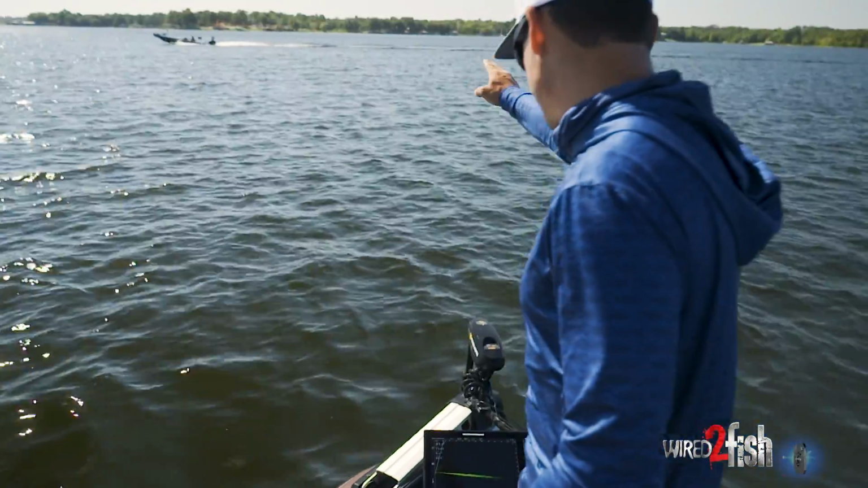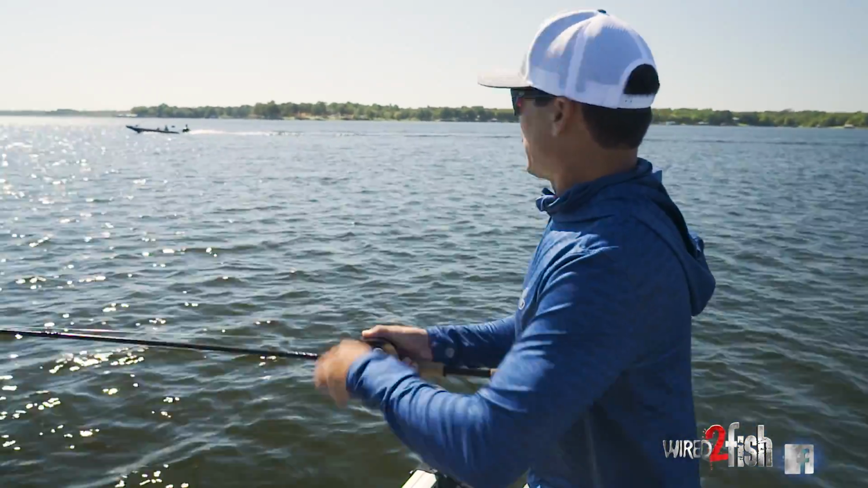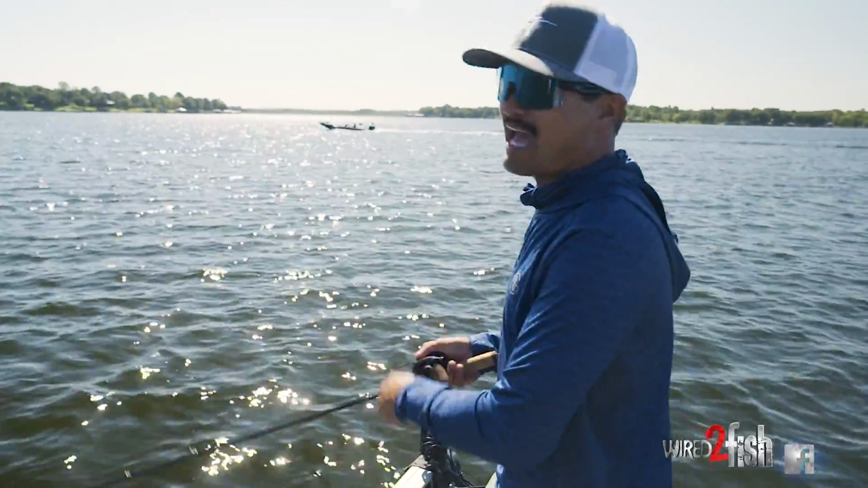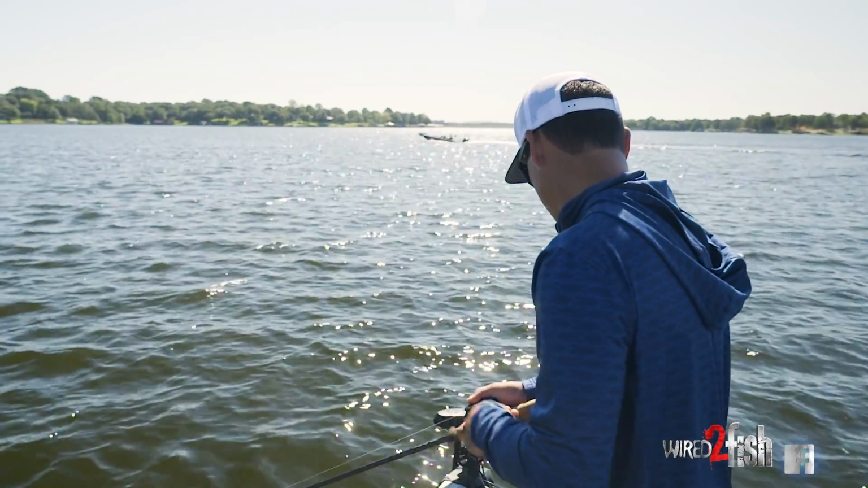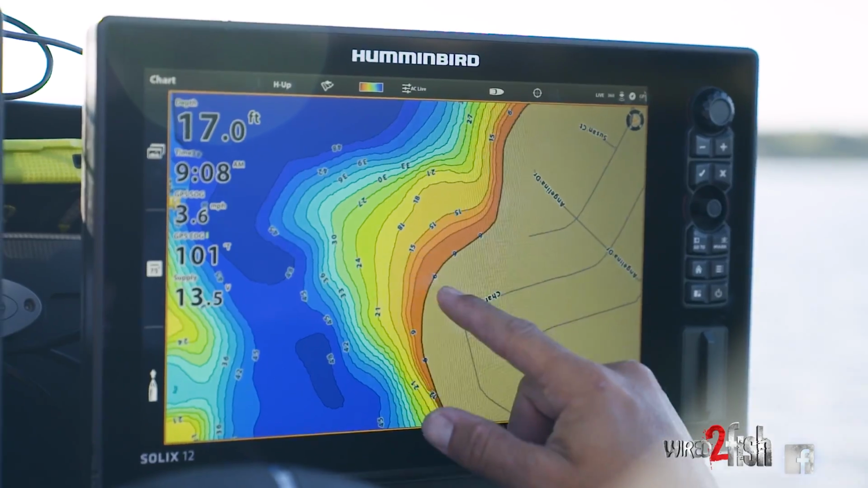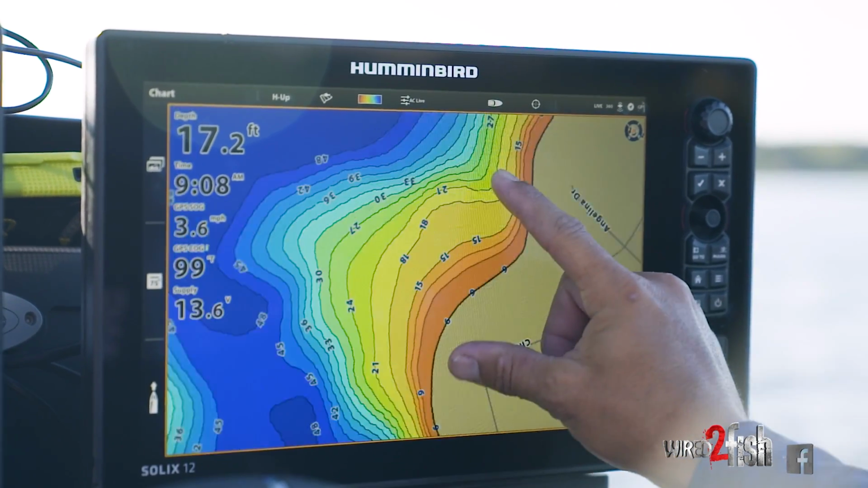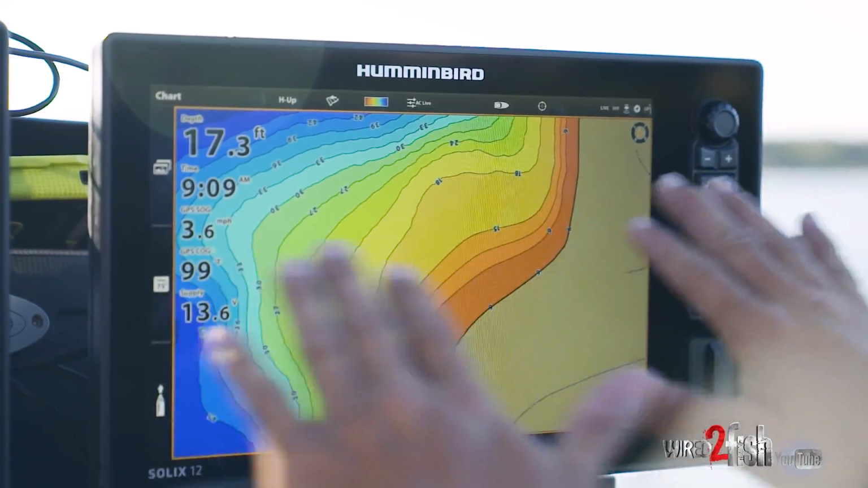If I see one way out there, 100 feet or so out to the front, I could just cruise over there on 10 and really get after them because it happens real quick. So let's just keep scanning around here and see what we could come up with. You know, these schooling type spots late in the year, a lot of times it's just long slopey points, long slopey flats that meet deeper water.